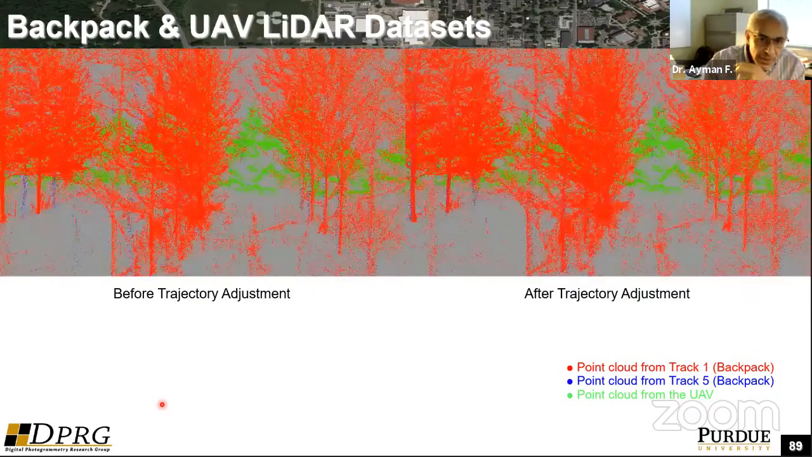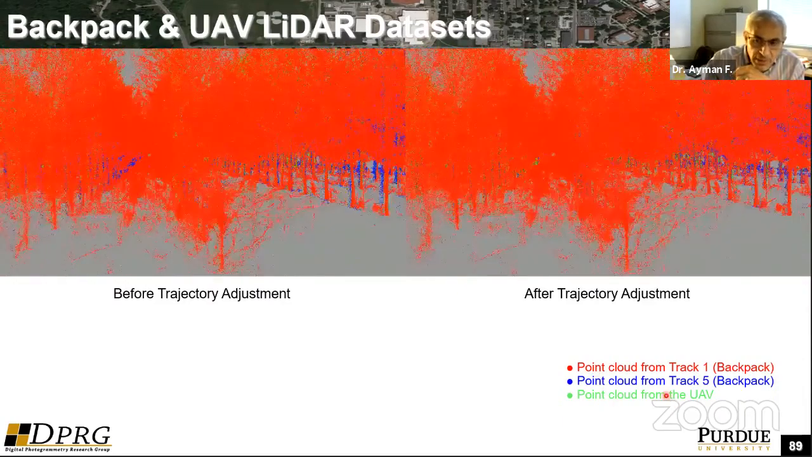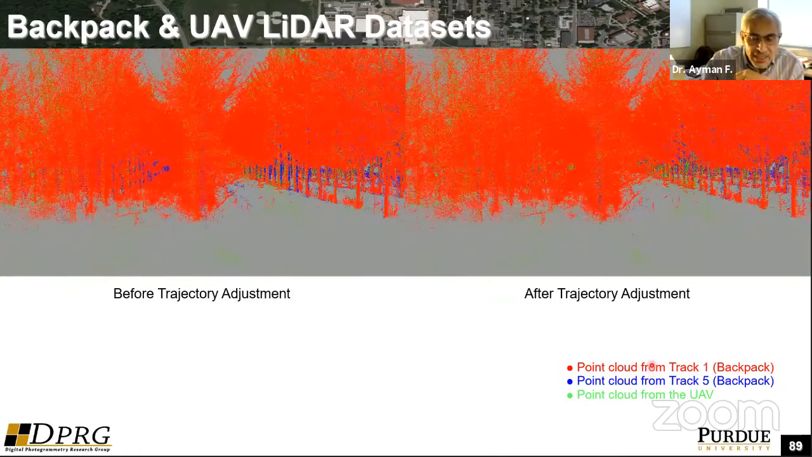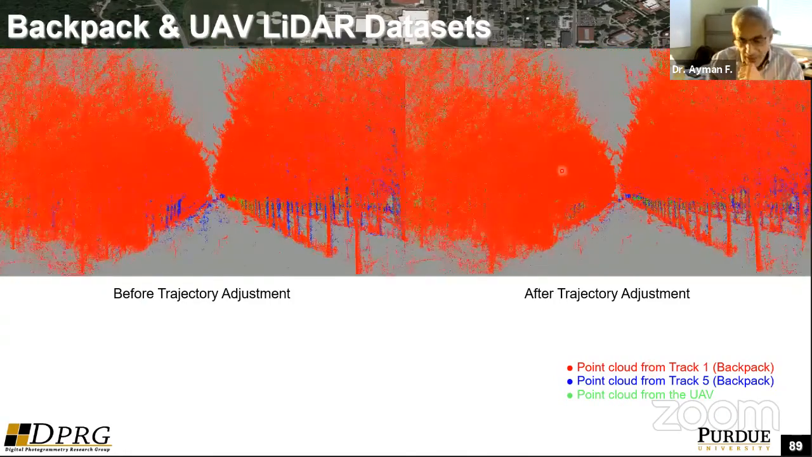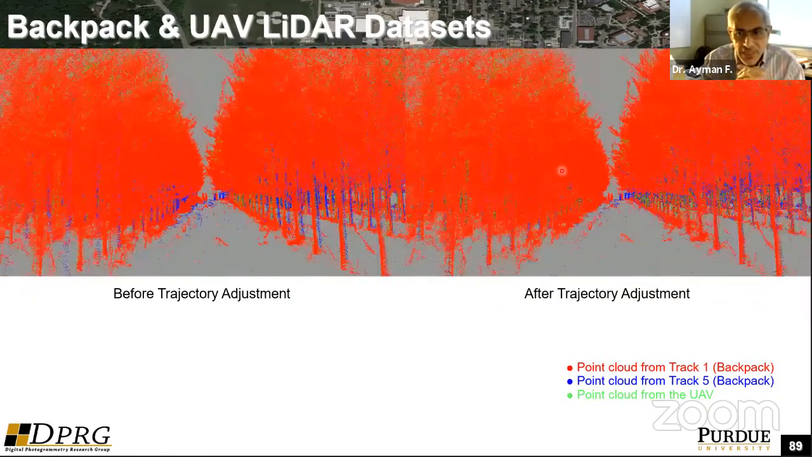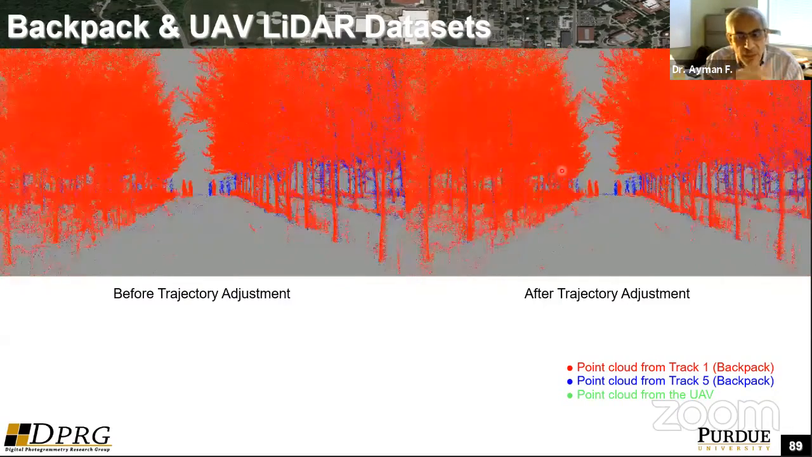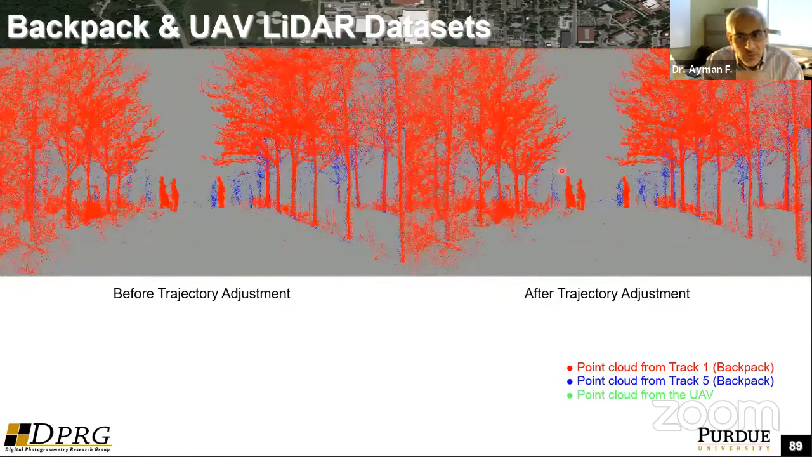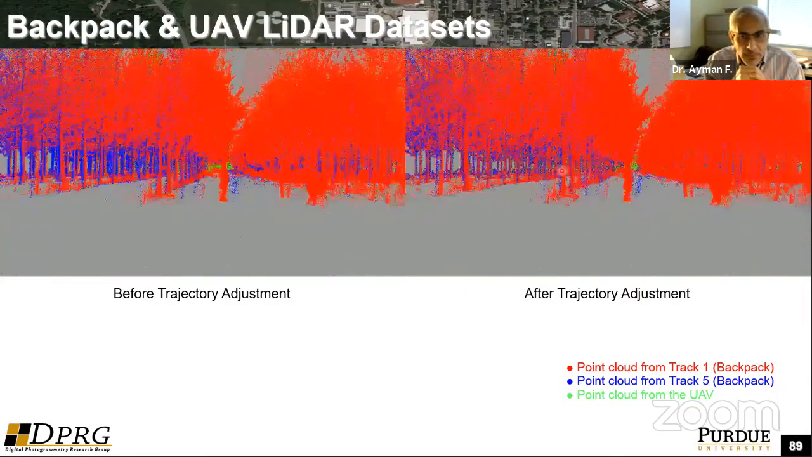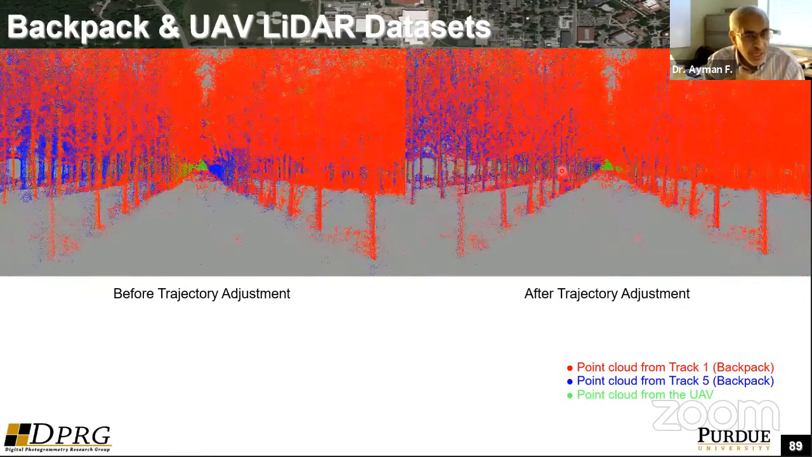So this is what I'm showing here. Here I'm showing the UEV data in green, and the point cloud from two different tracks of the backpack, before the trajectory enhancement and after trajectory enhancement. I'll give you a few seconds to look at this one to appreciate the improvement of the point clouds, or the trajectory, after using the UEV data to help the geo-referencing of the in-canopy data.